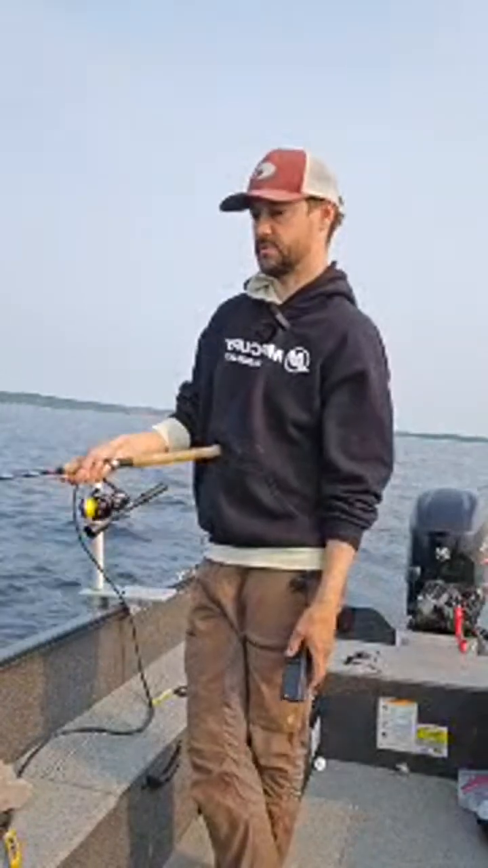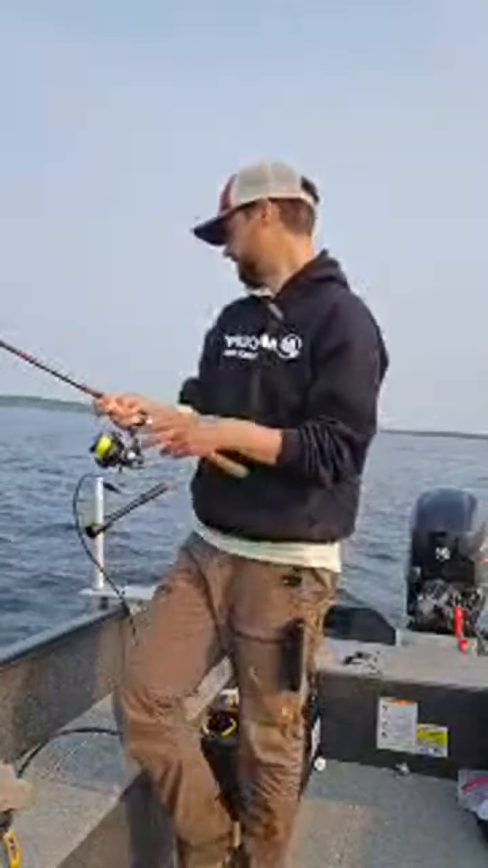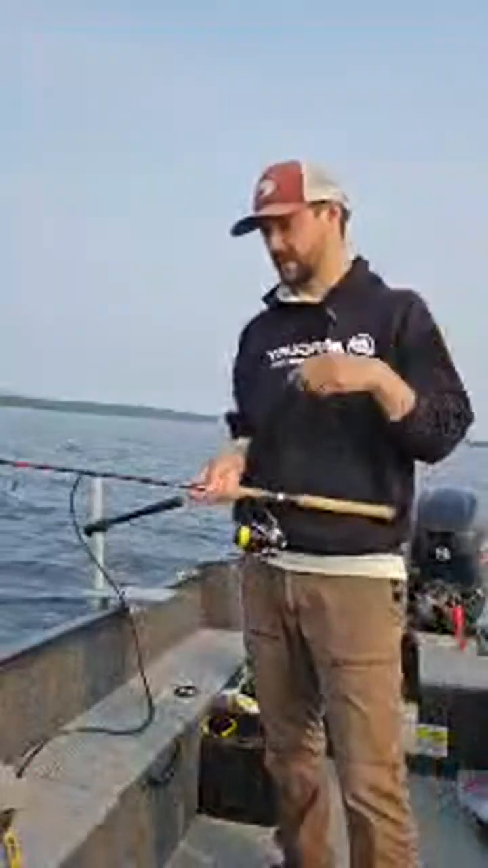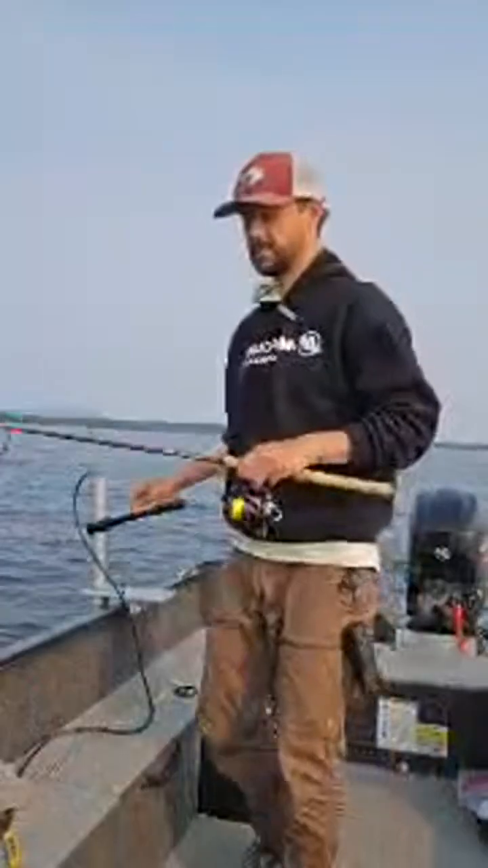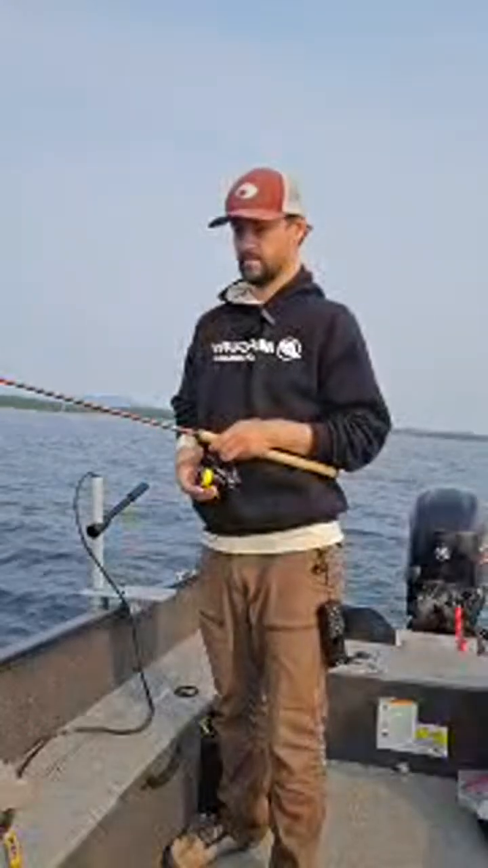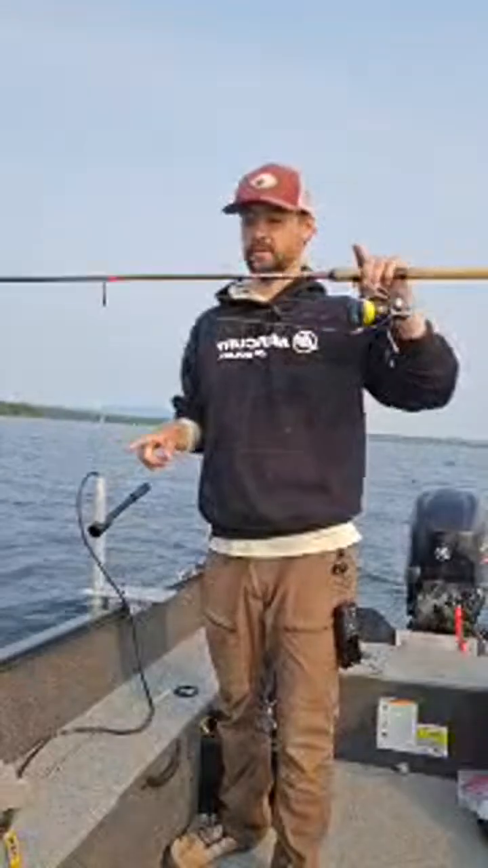Spot lock, just dropping down on 2 Lakers down there right now. Hopefully these are some new fish. Every once in a while I burn a spot like the one I was just in. We moved a couple hundred feet away, same contour line. Plus or minus 30 feet doesn't matter.